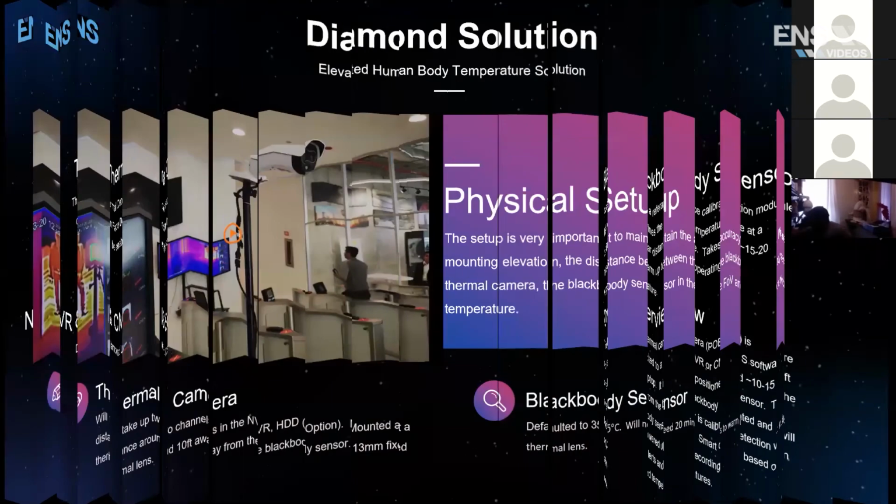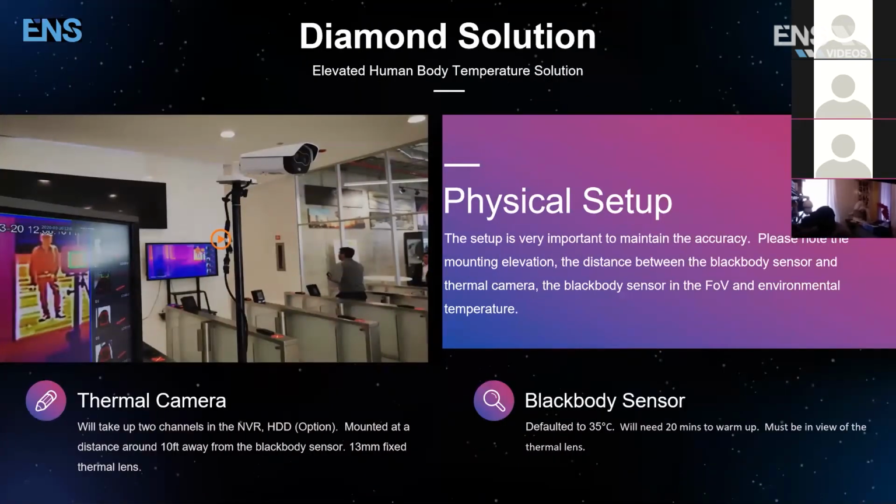So let's jump into the first solution, the Diamond solution. Let's go over the physical setup again. Really want to ingrain this information into your minds. Setup is very important and will maintain the accuracy. Please note the mounting elevation of the thermal camera and the Blackbody sensor, the distance that we went over, that the Blackbody sensor is in the field of view, and the environmental temperature of the whole solution.